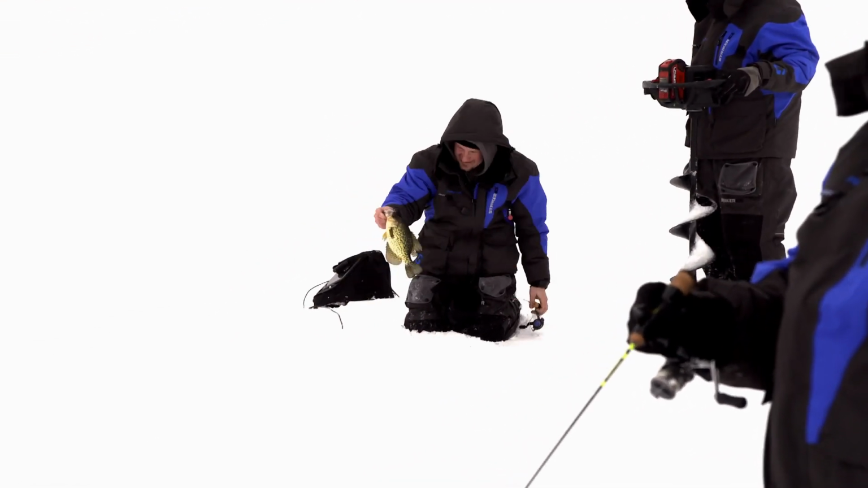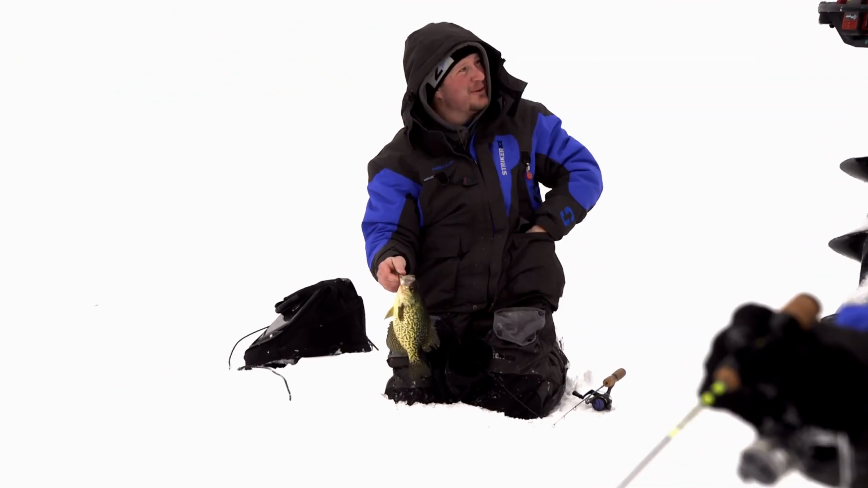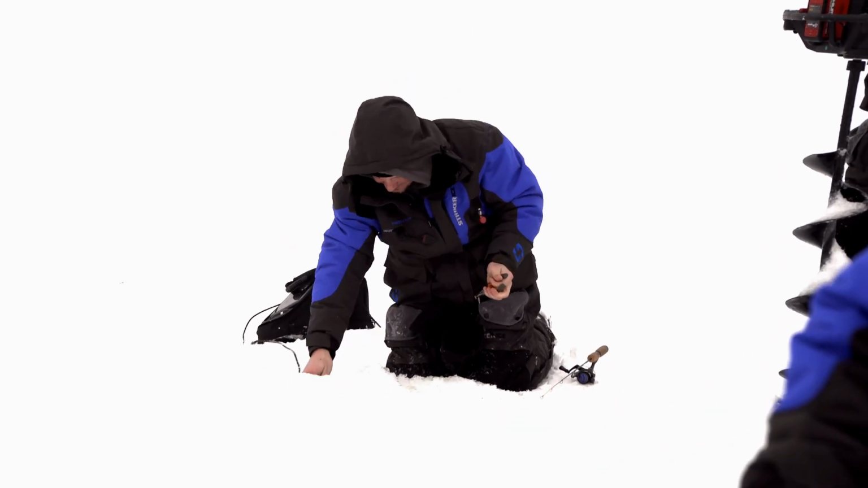Not too bad. Hey, it's a nice crappie. Boy, he came up out of nowhere. It definitely helps make it worth it, doesn't it, when they finally bite?